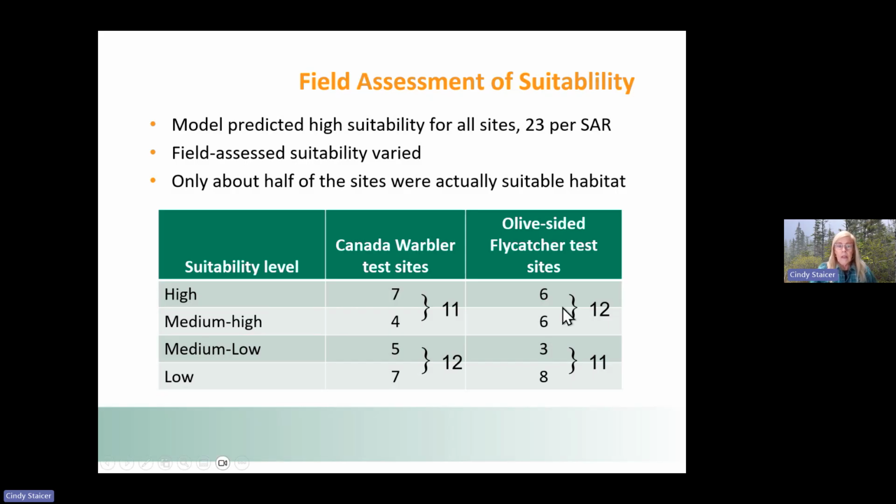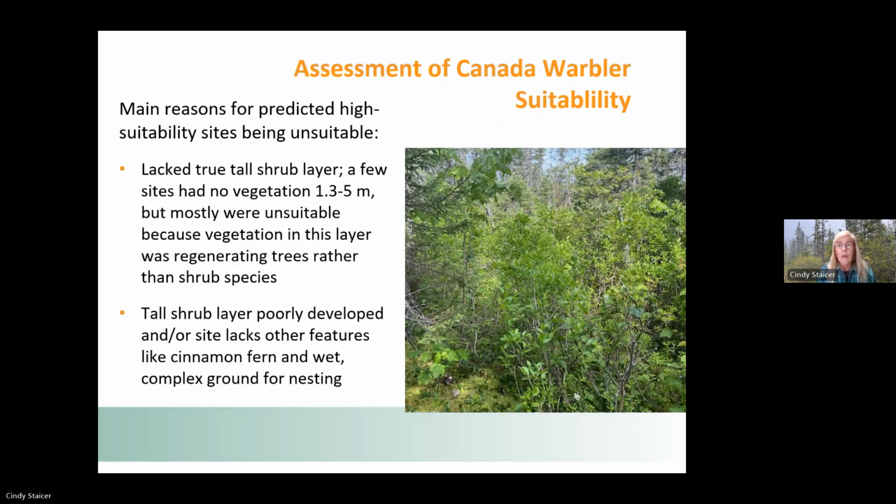So if you look here, for the Canada warbler test sites, about 11 were suitable and about 12 were unsuitable, and about 12 were suitable for olive-sided flycatcher and 11 were unsuitable. So we also looked at, well, why were these sites suitable or unsuitable?